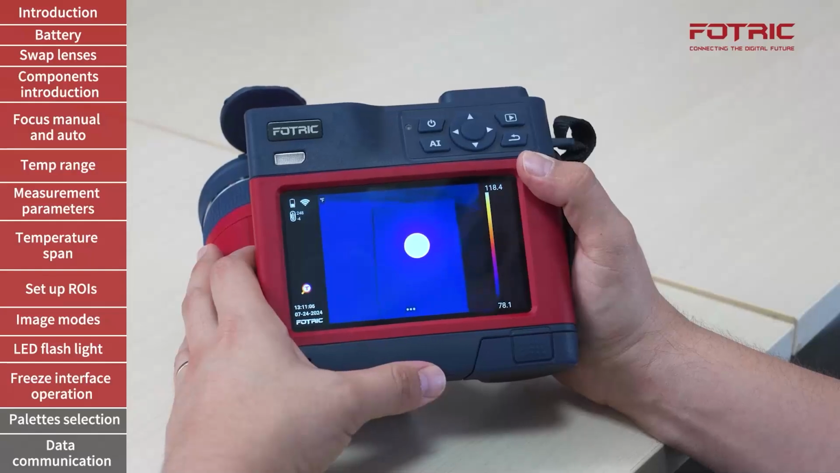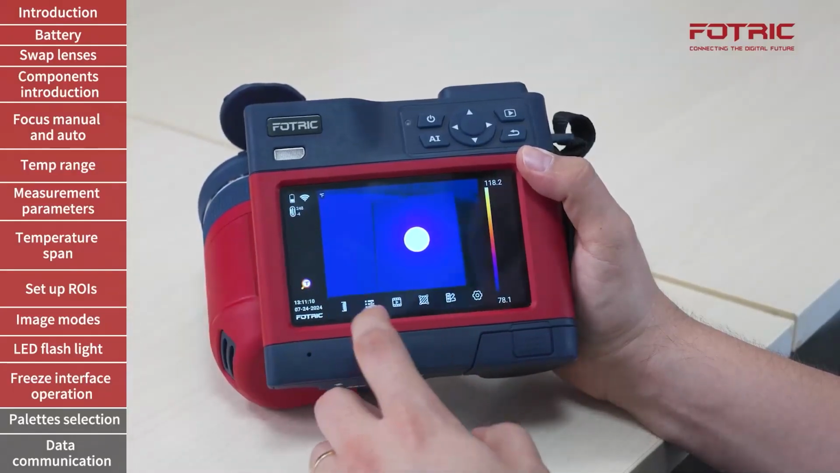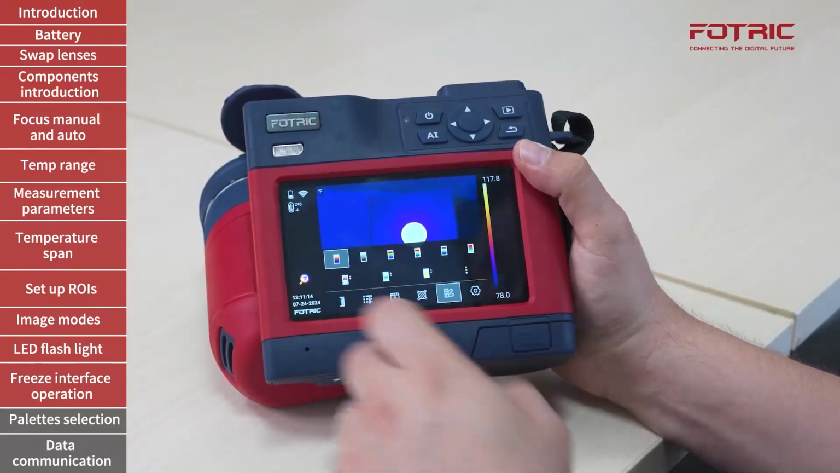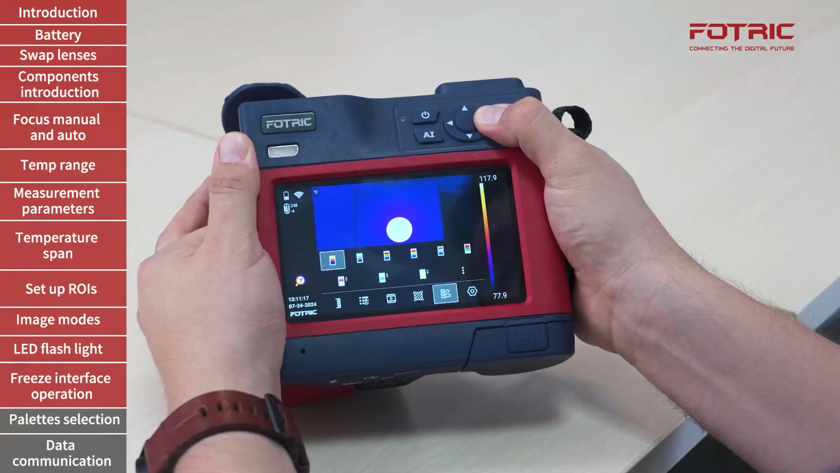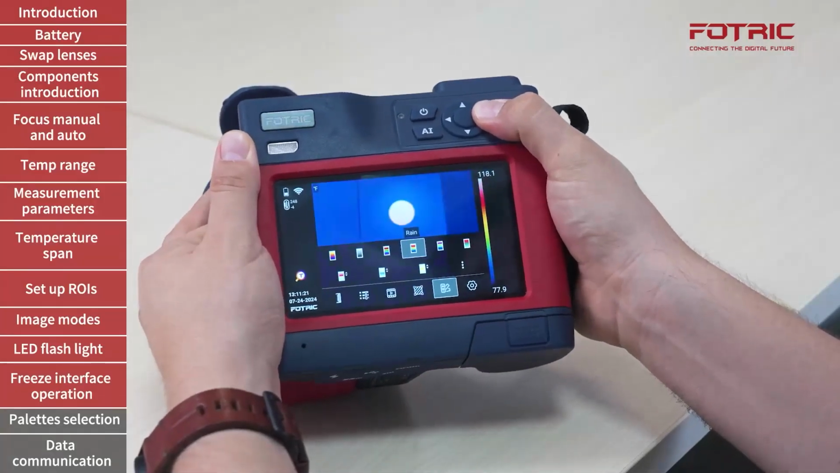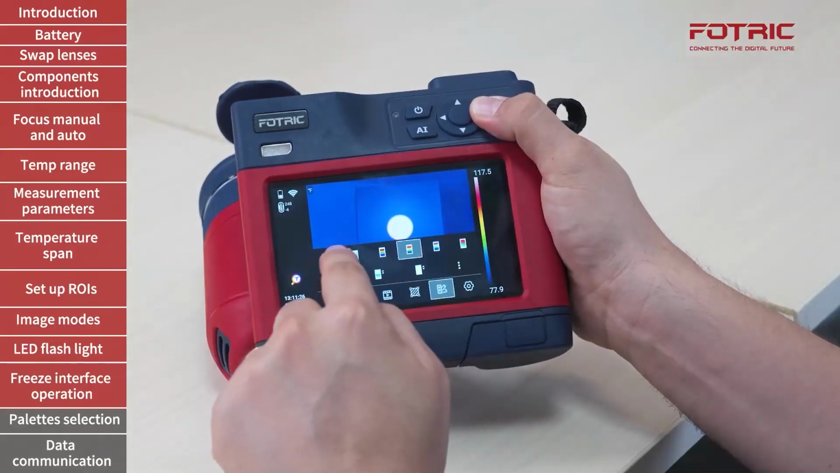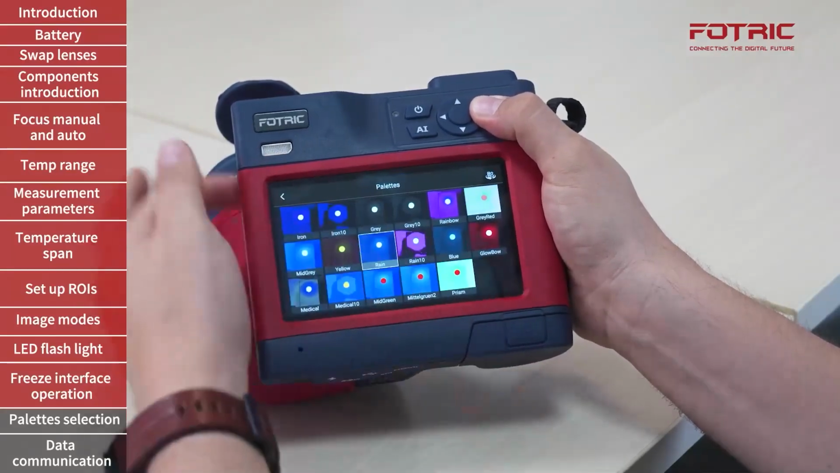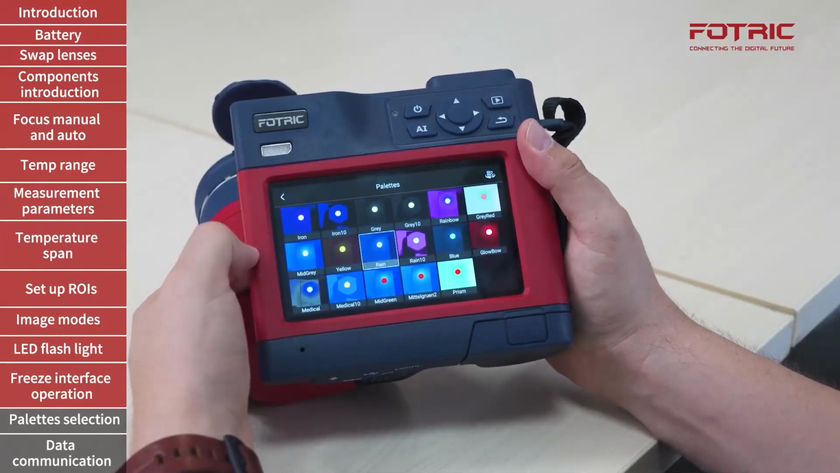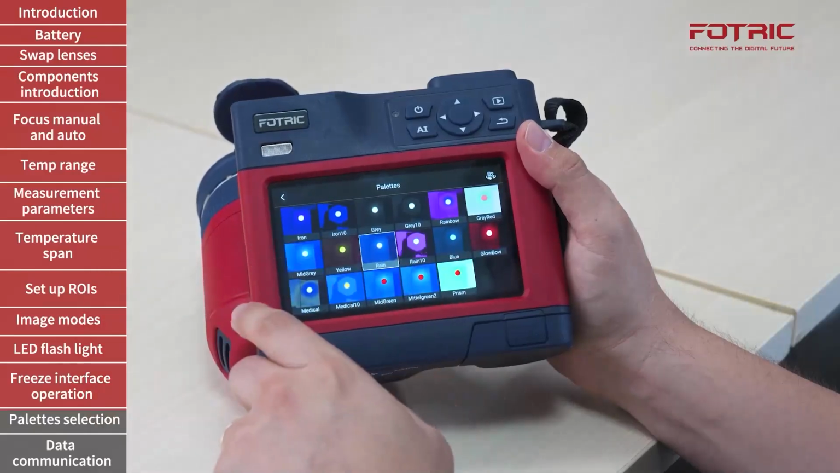An important part of understanding thermal images from a qualitative perspective is the use of color, and that is why the camera comes with multiple thermal palettes that can be used on board. I can go from iron to gray, to rainbow. There are different options that are commonly used on the top line, but if I tap the 3 dots, I would also see additional palettes. There is a total of 17 palettes that can be chosen from.